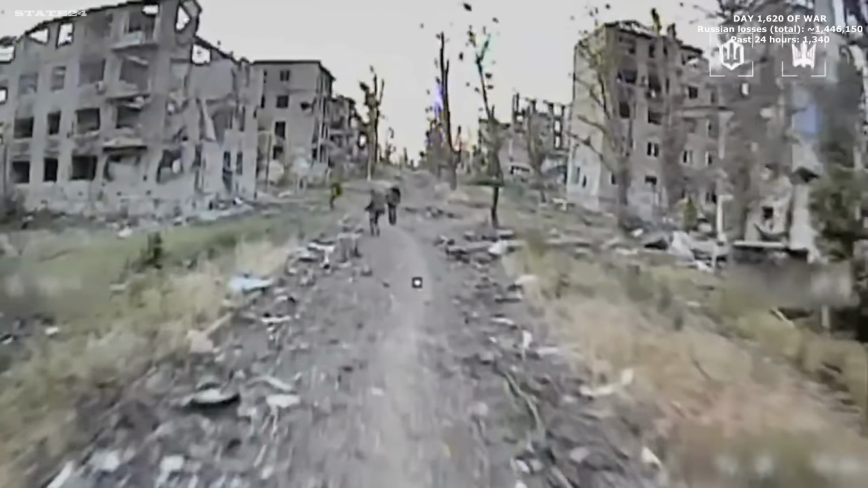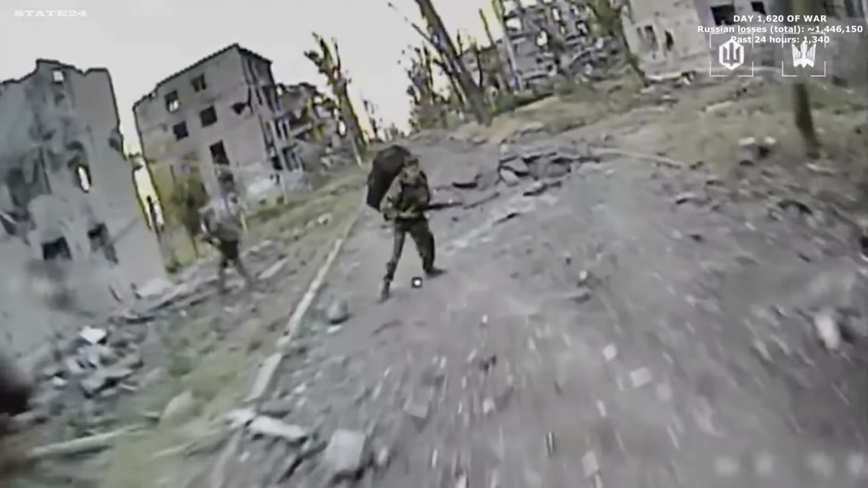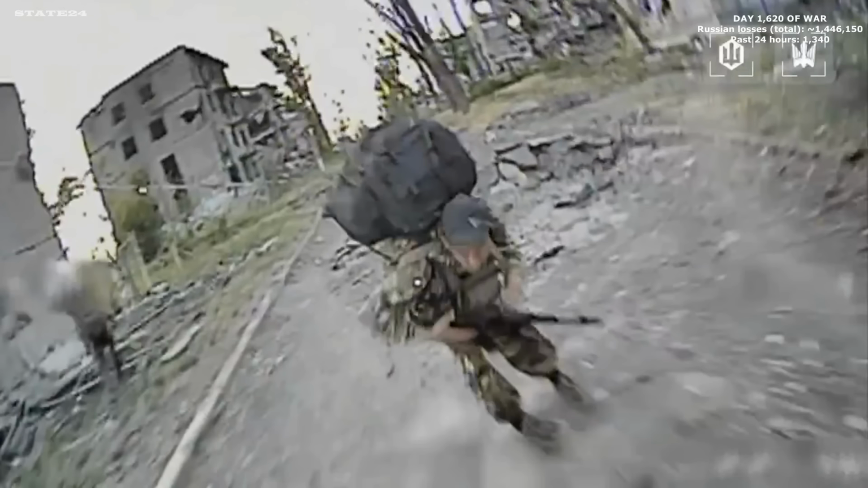Near the Pokrovsk direction, 3 Russian soldiers moving through the ruins are intercepted by a Ukrainian FPV drone. As the others scatter, one soldier charges directly toward the incoming drone. The attempt fails to stop its approach.